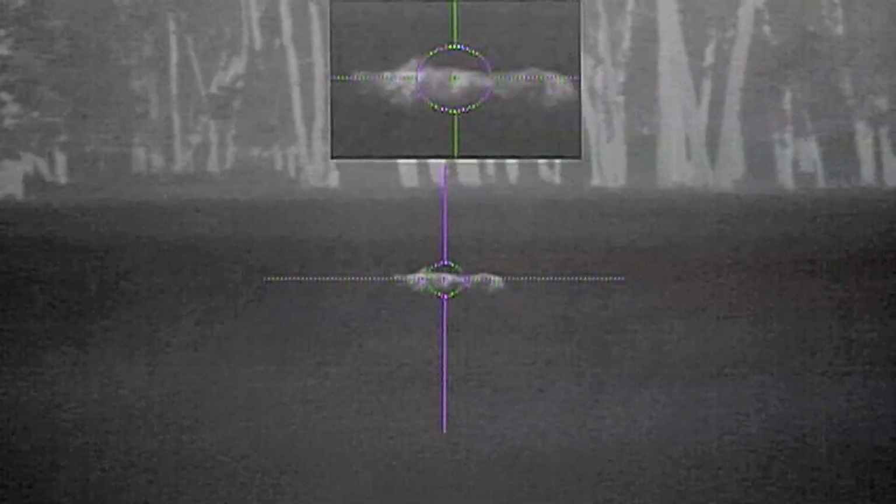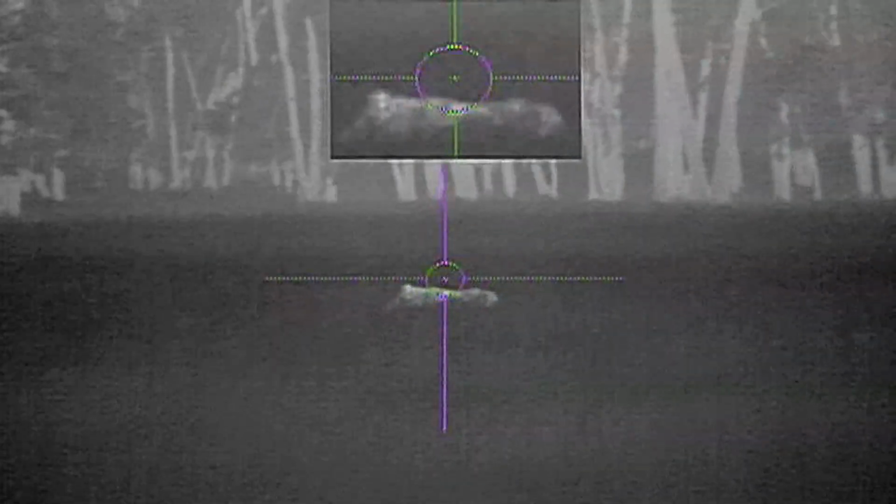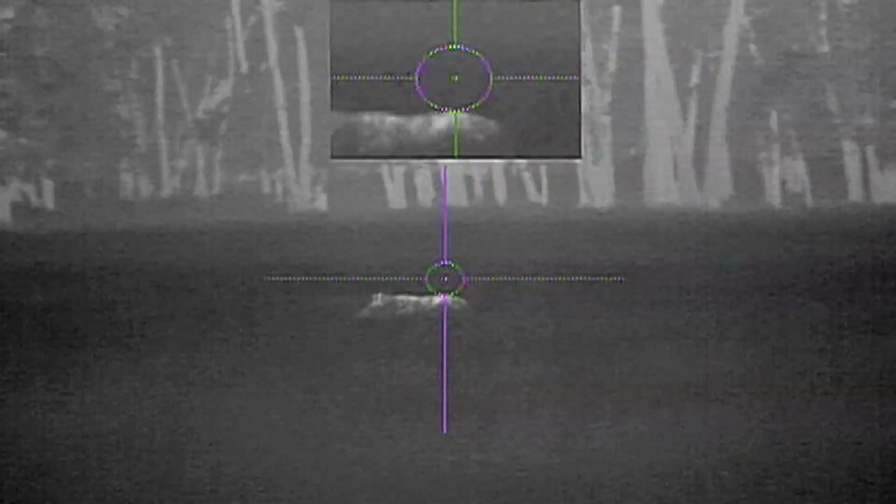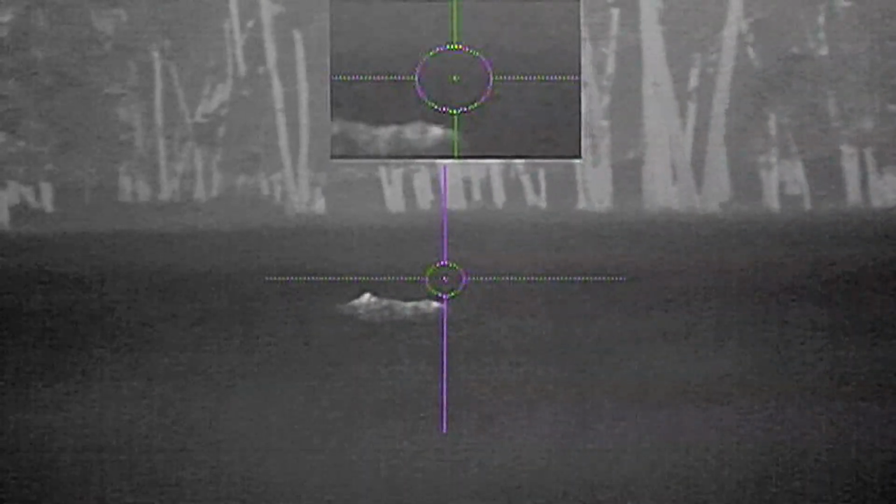This is my first fail to fire with my 6.5 Creedmoor. This isn't my rifle's fault, but my fault in loading a loose primer. But I was amazed at how long this hog stuck around while I was trying to rechamber my next round. He finally had enough with all the noise that I was making and disappeared.